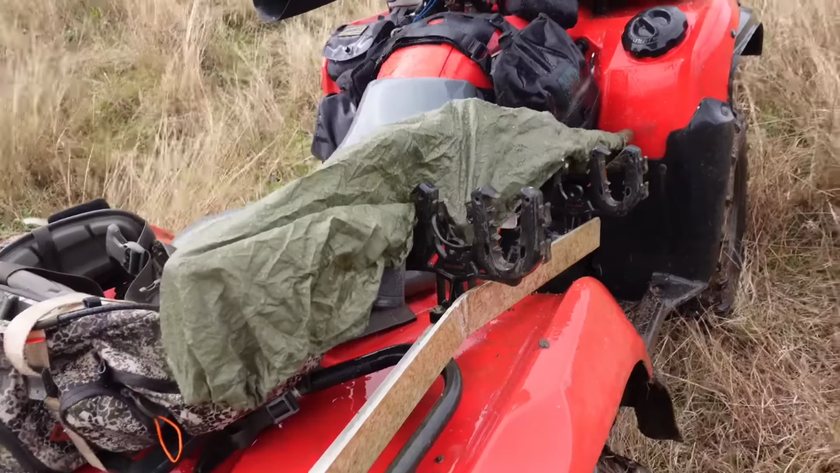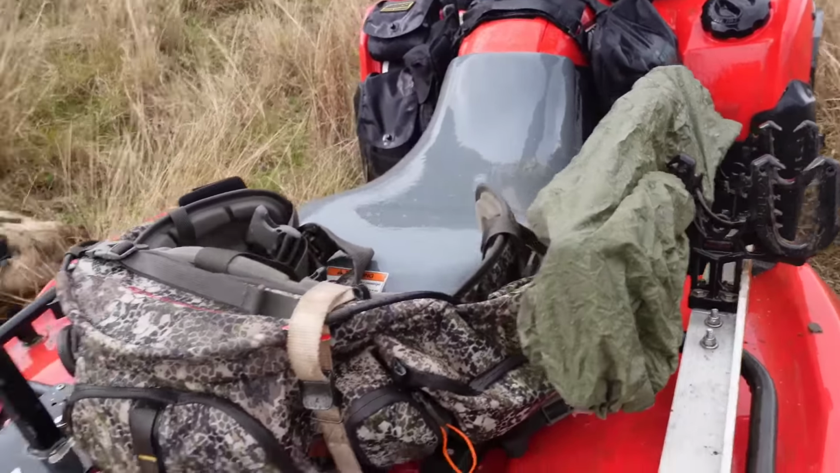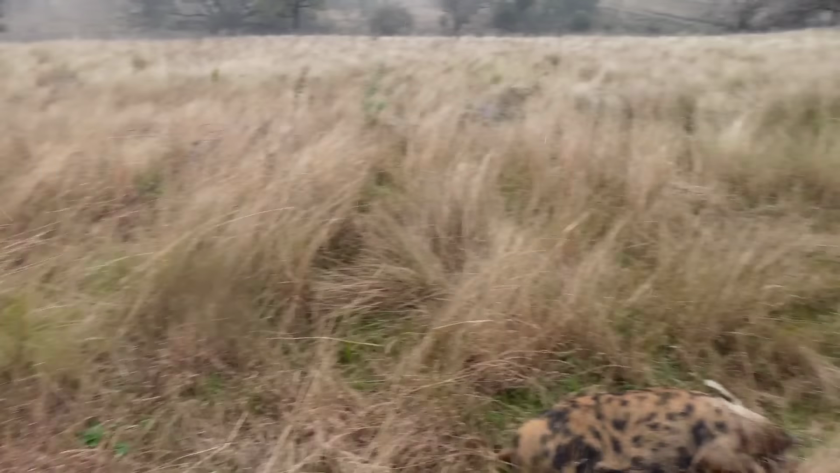Well, this is just charming. I was wrong before, it's not raining, it's hailing now. So yeah, that's just bloody super to be up on this hillside. Let's get out of here.